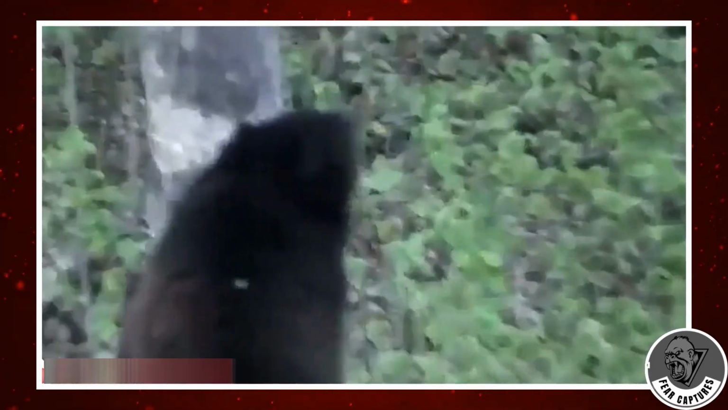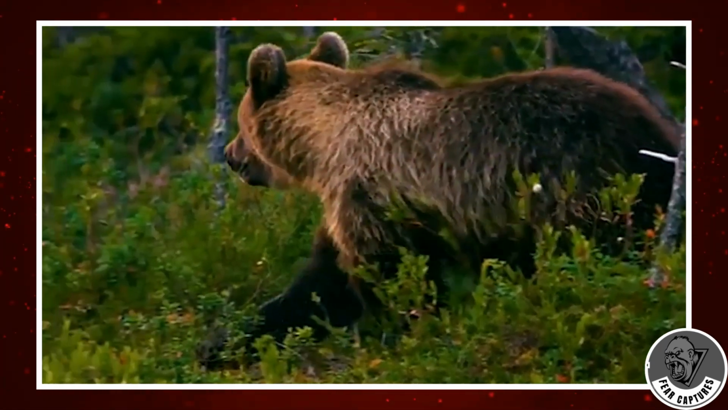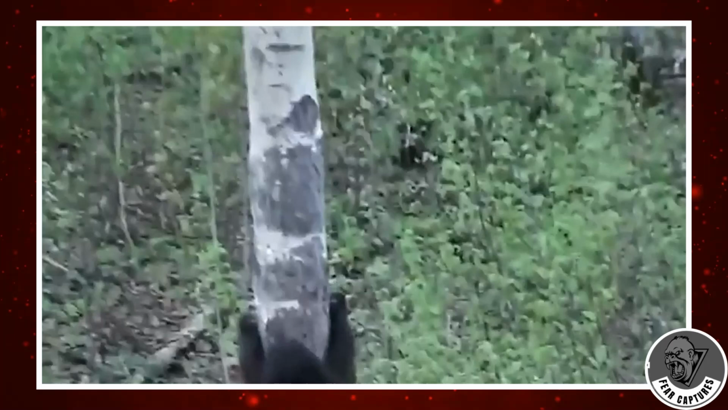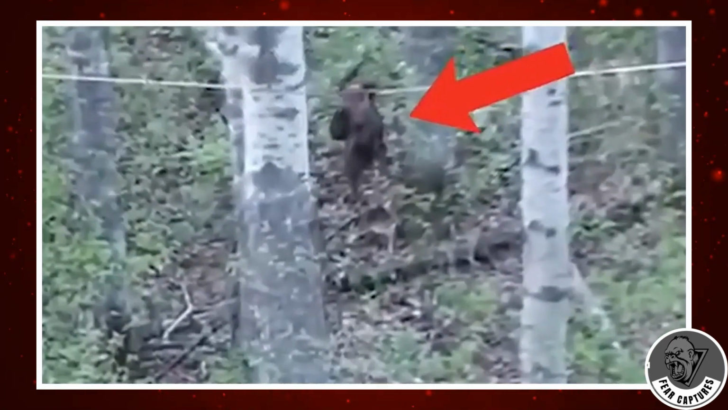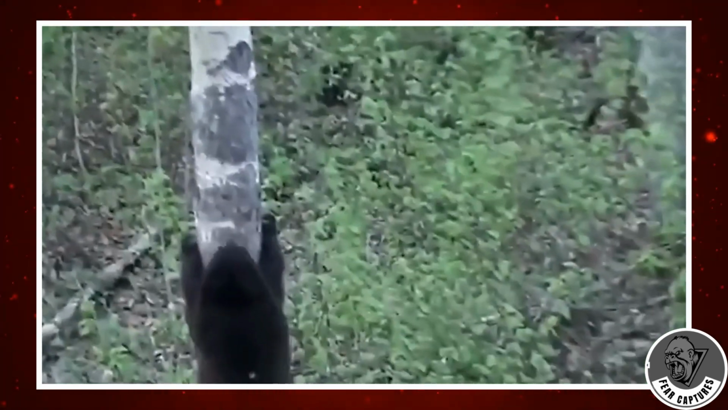Get ready to be amazed. Bears might seem big and tough, ruling the top of the food chain, but they're surprisingly good at moving around, as you'll see in this cool video. They're like agile acrobats. So here's what happened. The bear spots this huge bird's remains hanging from a rope. And guess what? The bear decides to show off its climbing skills.